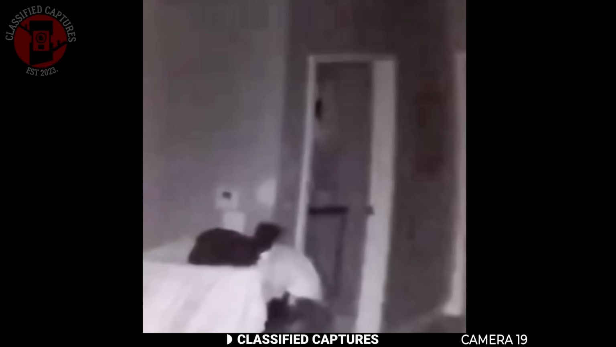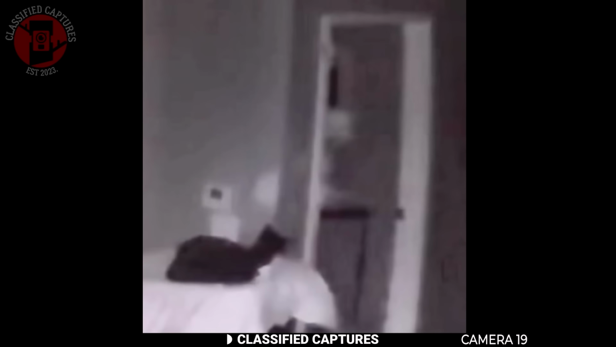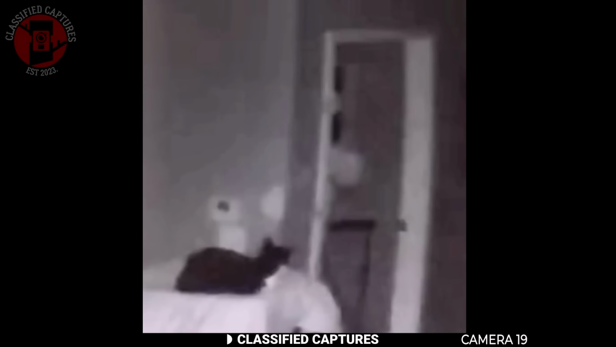A cat owner had been traveling and set up a pet camera at home to keep an eye on her cat. One night, while winding down for bed, she decided to check the live feed to see what her furry friend was up to. The cat sat calmly in the living room, but then she noticed that the cat wasn't acting like itself. Its eyes were locked on the open doorway. Clearly, it was seeing something she couldn't.